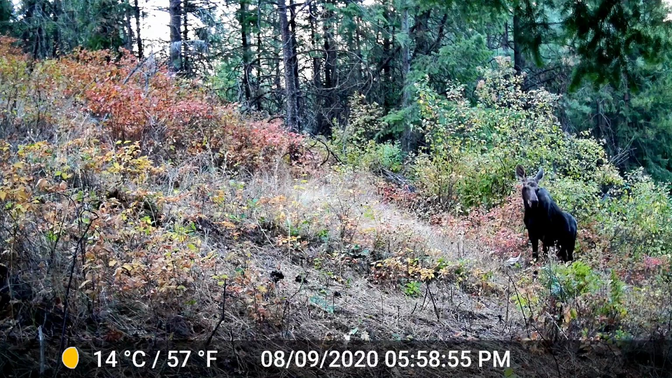We're so fortunate to have moose in our area, and it's always fun to see them on the memory card when I do the unloads at home.